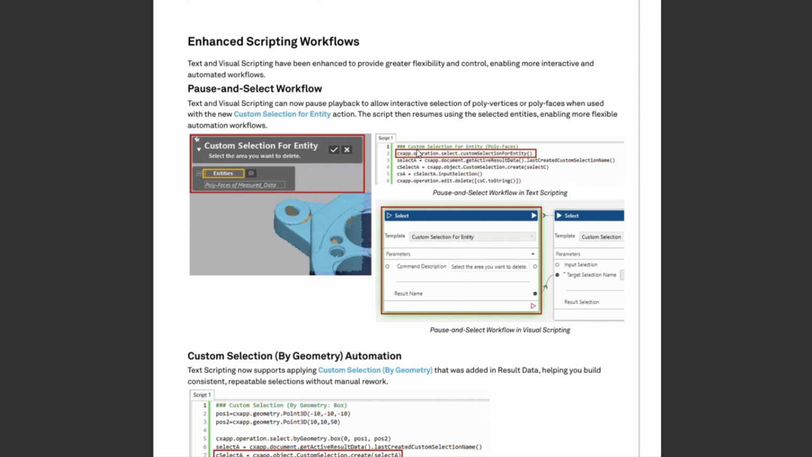We also have some enhanced scripting workflows. You can now pause and select in text and visual scripting, and this is going to be really useful if there's ever a script where you need a pause, so you can then select an area of interest or an area that you need to work on. You can pause the script at a certain point, select the area of interest, and then continue the workflow after you've done that selection.